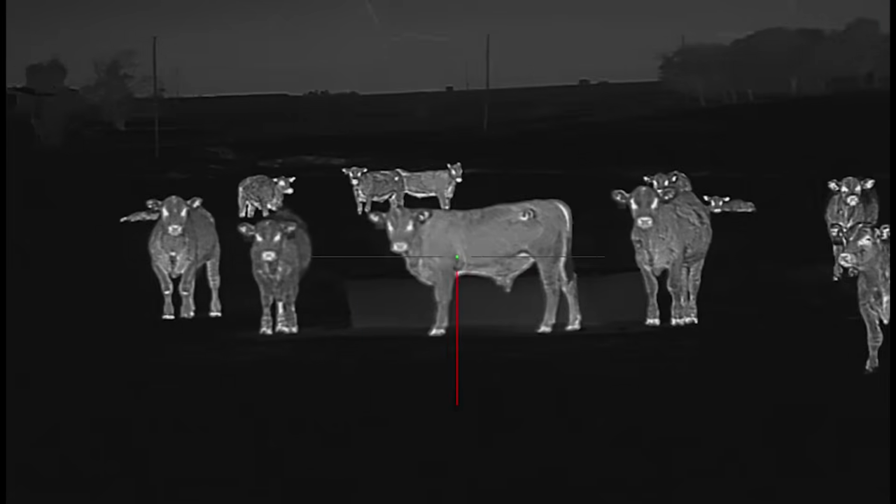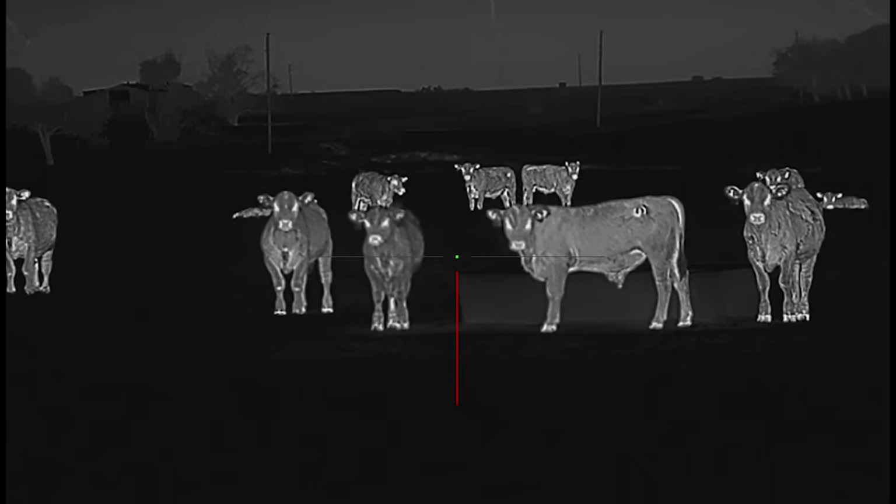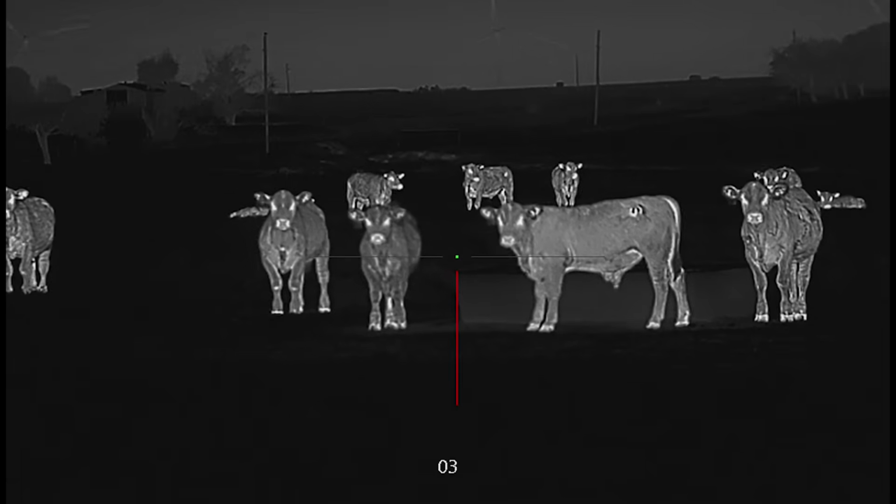One thing that I will have to say I wish was a little bit better is the recording on it. There are some times where we're walking really fast. We have coyotes, and if you guys have hunted coyotes before, you know that they don't just stand in one place. They could start running out of nowhere. So one thing with the scope is you do have to hold the record button down for about 3 seconds for it to start recording.